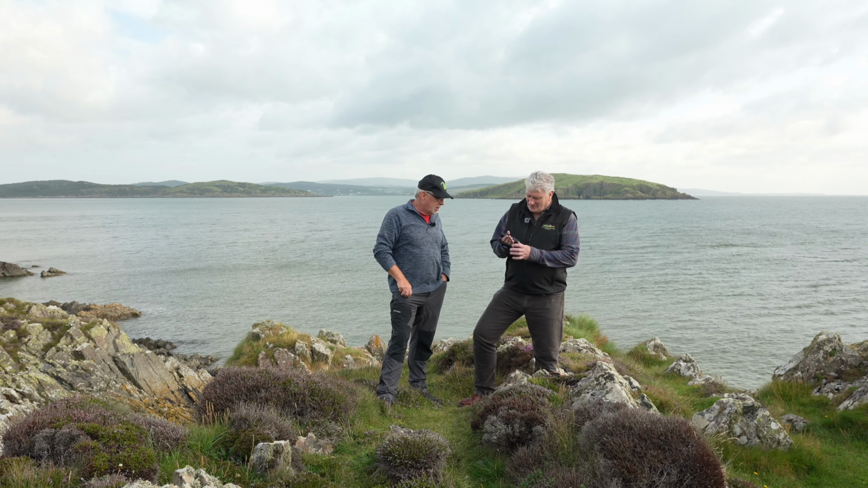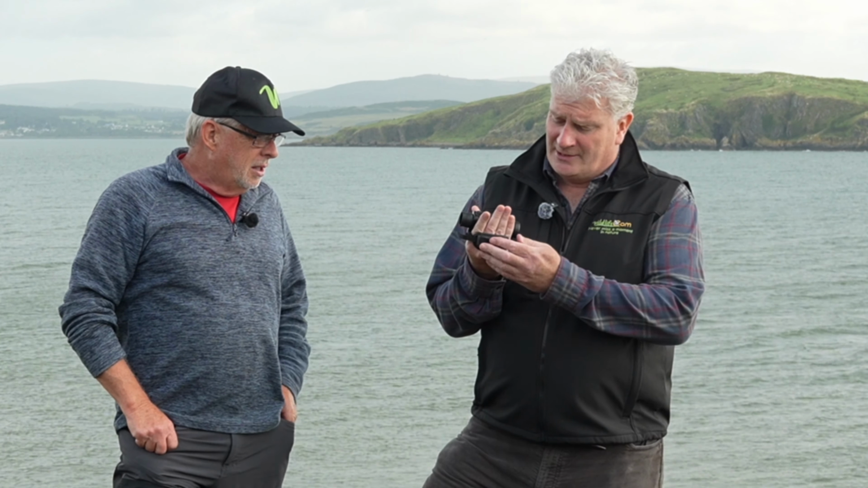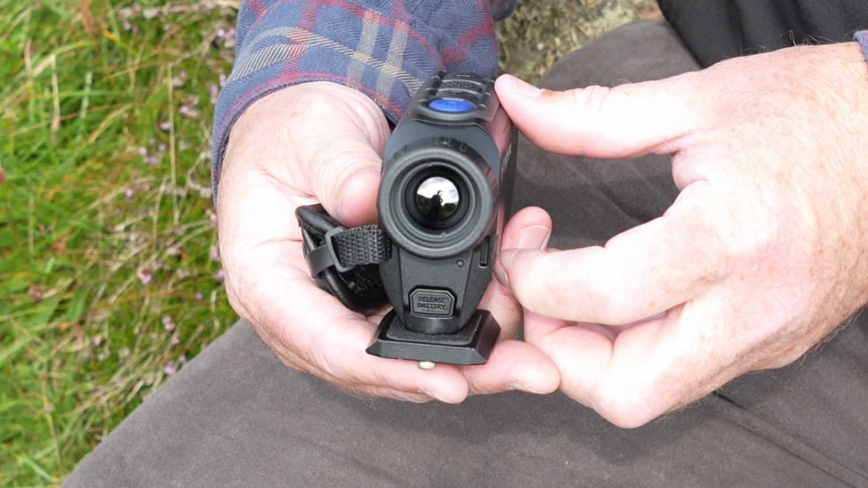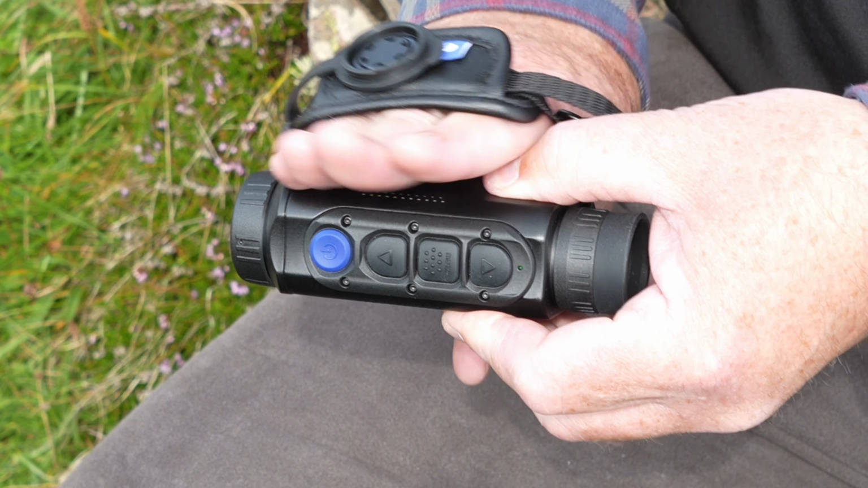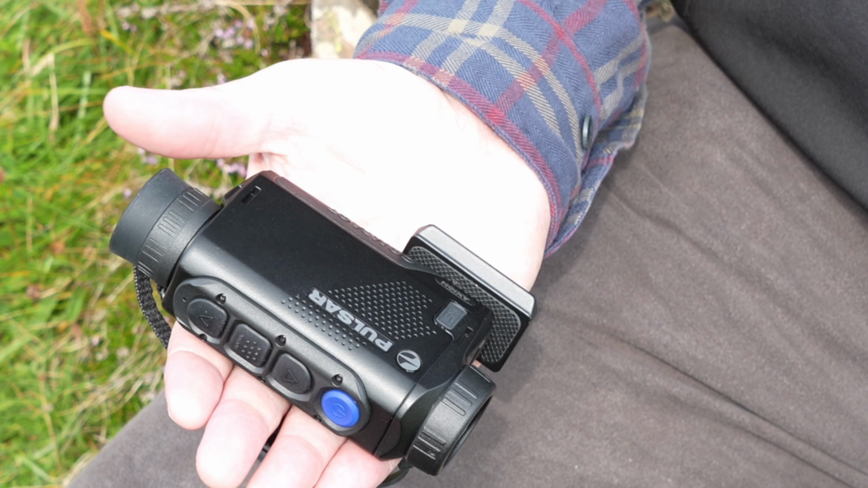So what have we got with us today then, Cowan? Today we've got a new little Pulsar handheld thermal unit. It's called the Axion XQ19. The 19 means 19mm lens. It's a 384 sensor, so it's a good quality sensor, and it'll give you a man-sized detection range of about 750 metres. It does depend on atmospherics, so you might actually exceed that number, or it might be less. But one thing to be very sure about is that the distance is for a man-sized object, and that's one thing always to remember. But we're going to put this through its paces today, and we'll see what we can find out here along the coast.